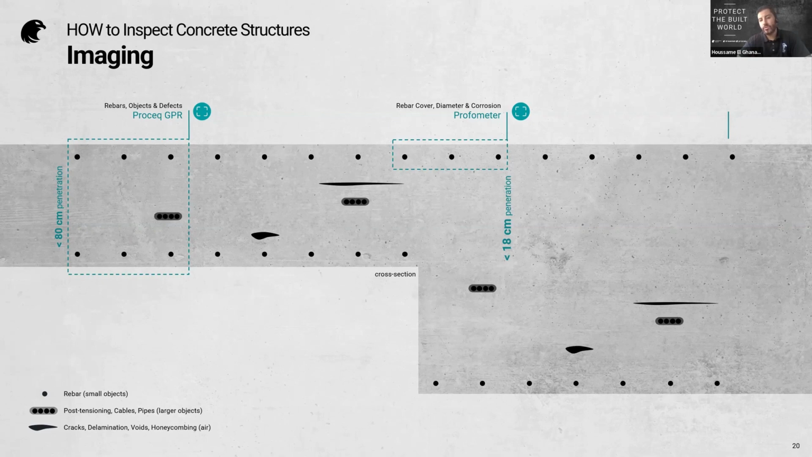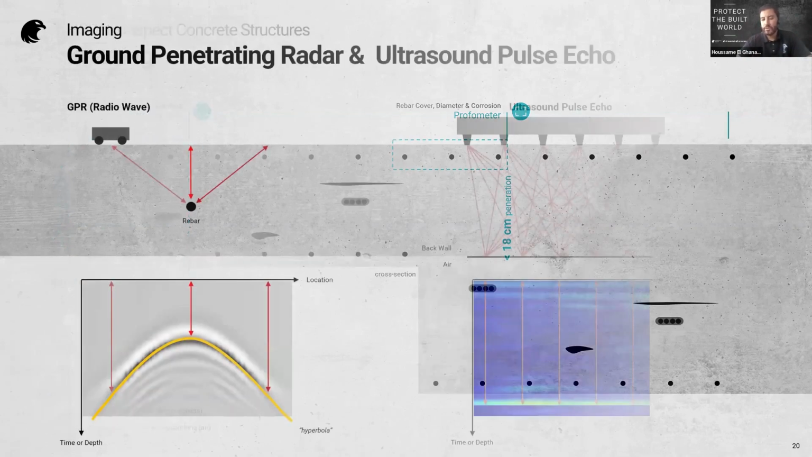In combination with the Profometer based on eddy current technology, where you're more shallow, okay, fair enough, up to 18 centimeters, but the precision is really good in terms of estimating the concrete cover and the rebar diameter. Those two solutions are a very good start to, as I said, assess your structure or check it. Let's start with GPR.